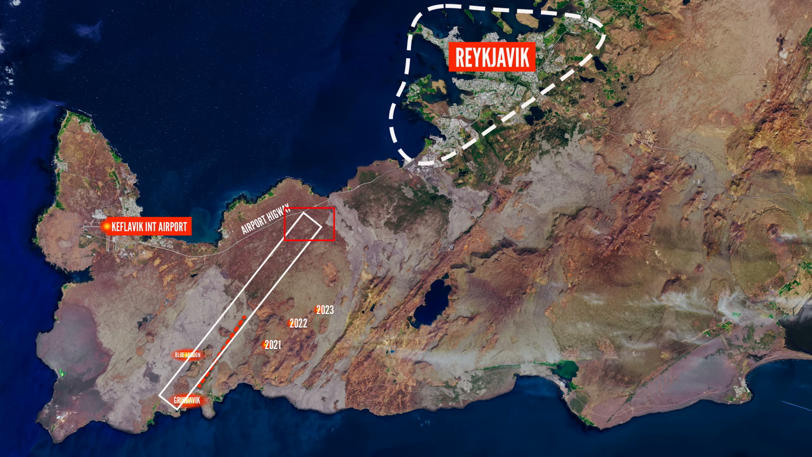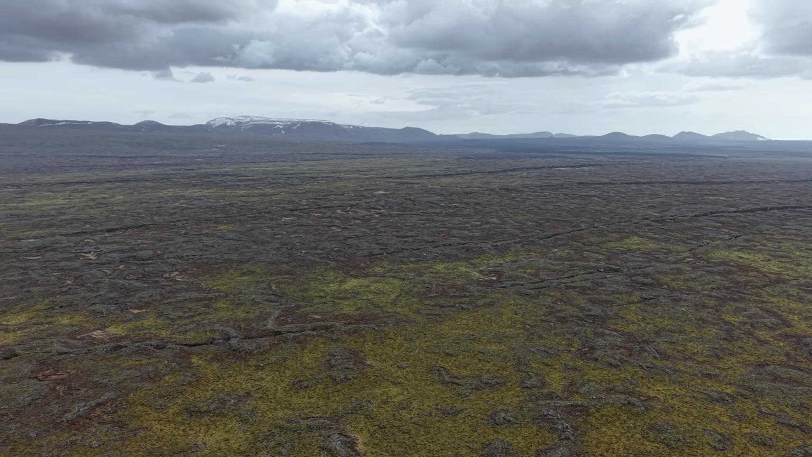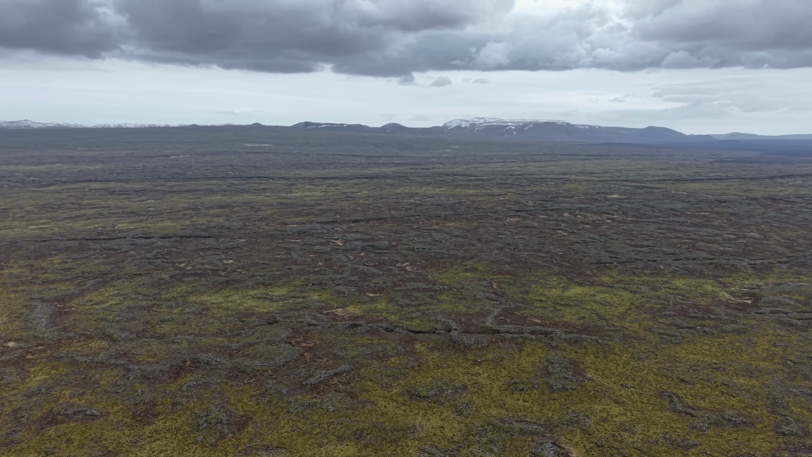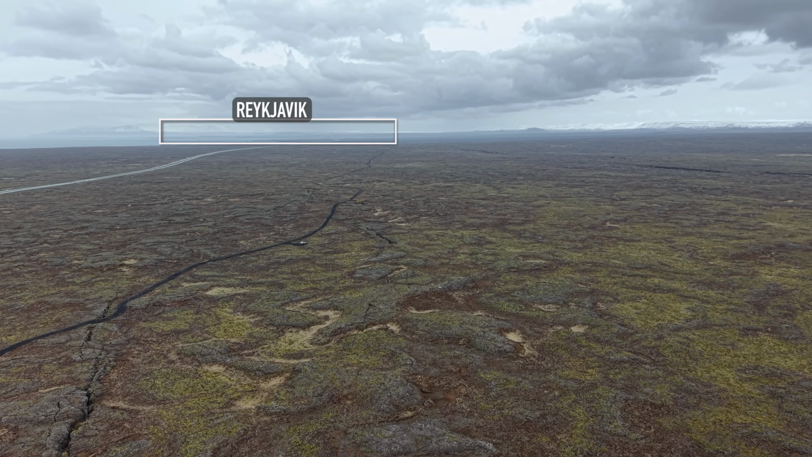And after this stopped, things remained hectic for days, since the fractures at the northeast end of the fracture swarm were indeed widening. So these are not new features in the landscape. And we got lucky to see this stop there because magma got closer to the city than during any of the events since all this started in 2021.